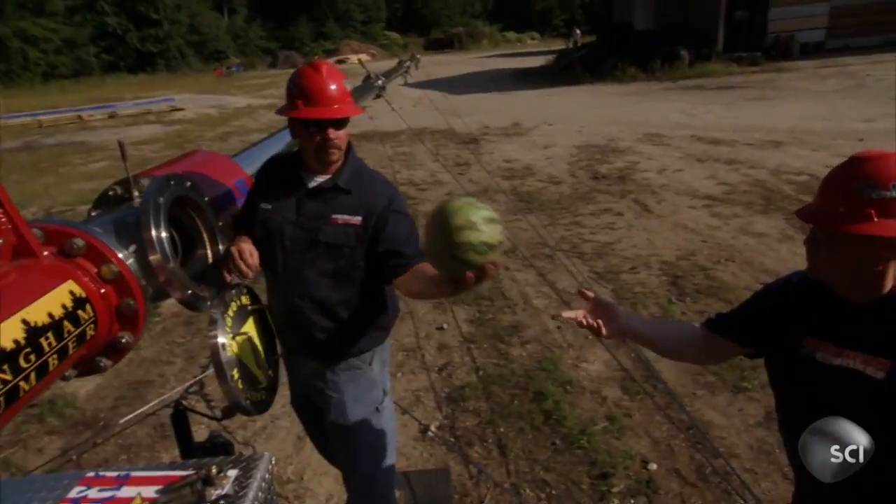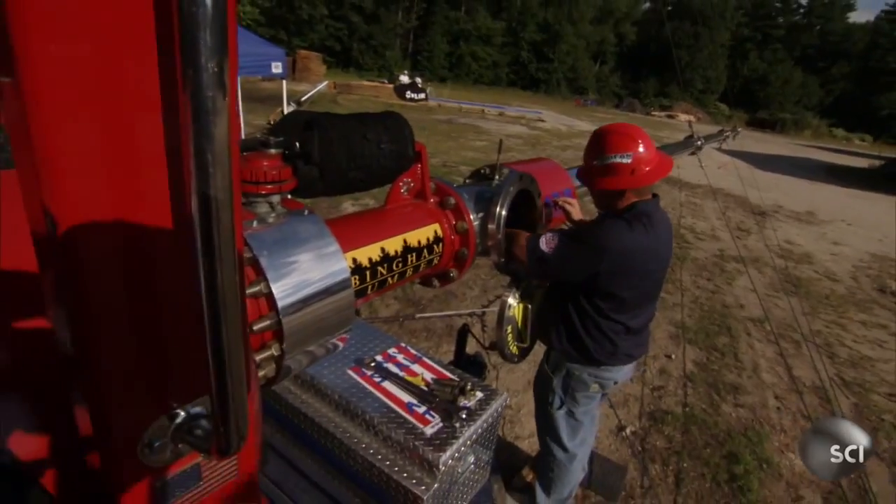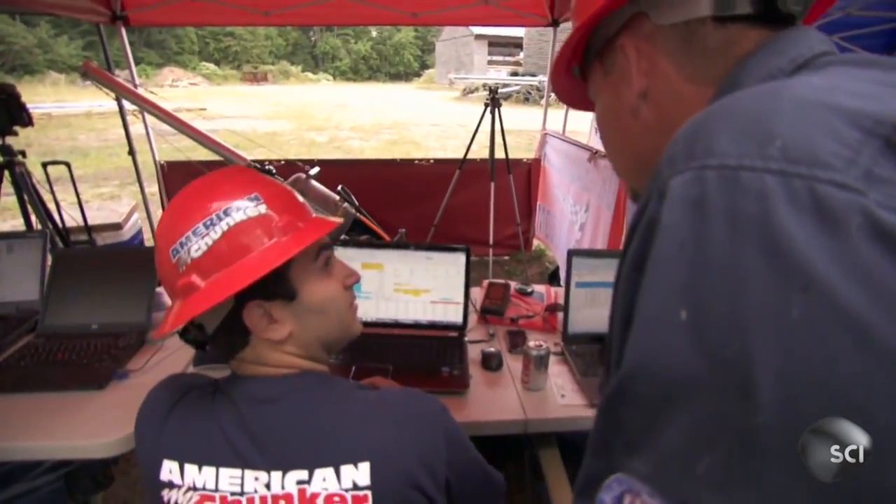To hit the mile, the team needs to increase their average speeds by well over 100 miles an hour and break through the sound barrier. Trying to accelerate a pumpkin to the speed of sound is unheard of. Nobody has ever tried to do this. Nobody has had the means to do this. This is the stuff they do at NASA. The sound barrier is right at 770 miles an hour.